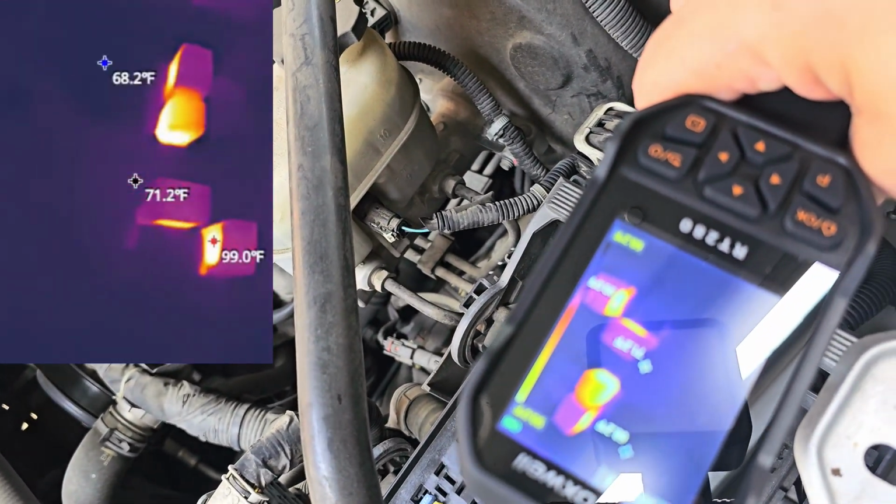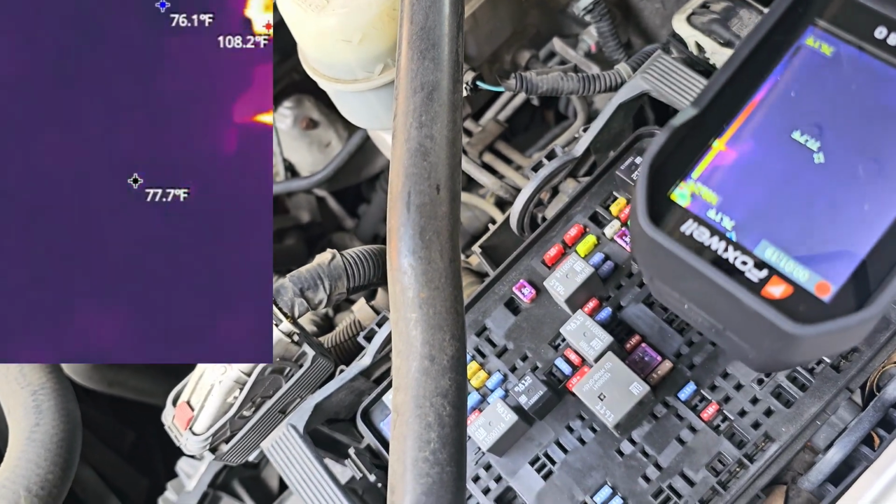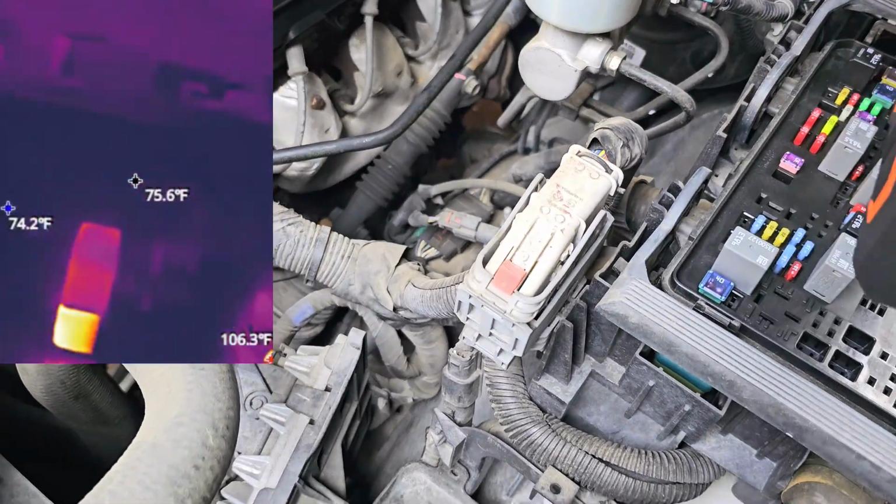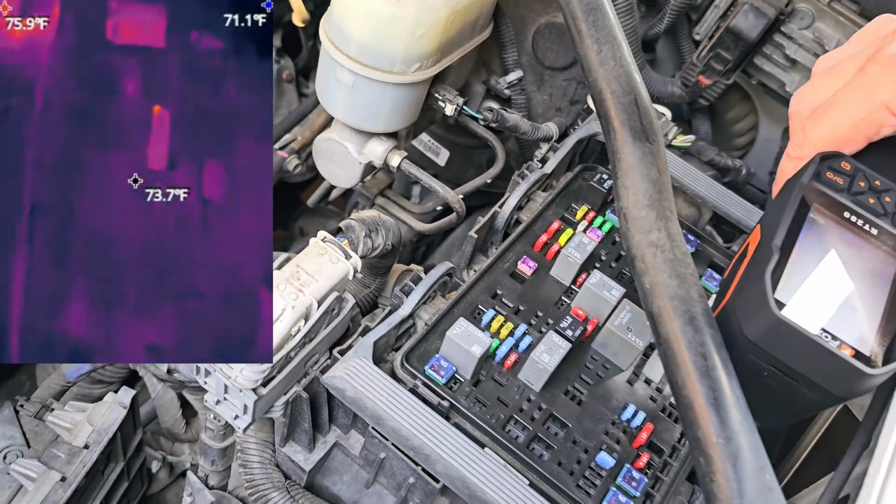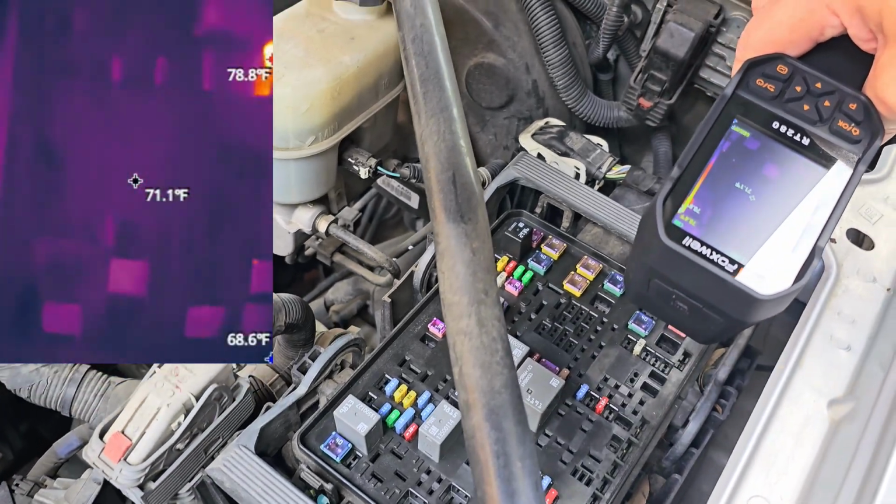And hopefully you can see that the relays that are hot, you know that they're pulling some current. And you can hit fuses too. And I don't see any fuses that are hotter than normal.